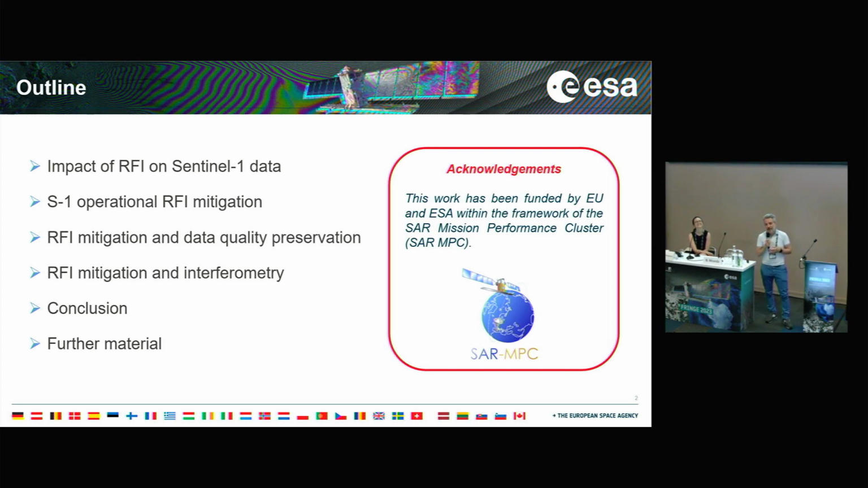But we also work on the evolution of the operational processor, even if we know that the interferometric community does not like evolutions very much, because we impact your time series. In the past, we had to go back on some evolutions that we introduced, because we were impacting the quality of your data.